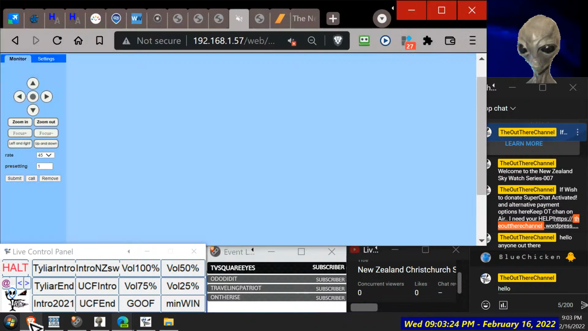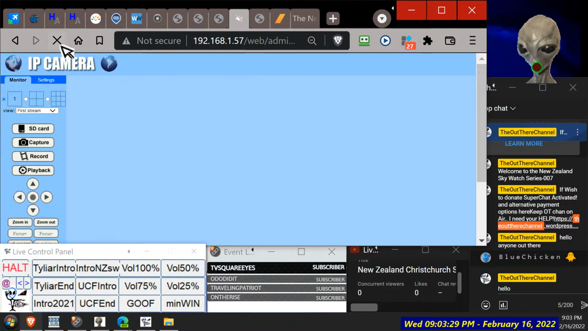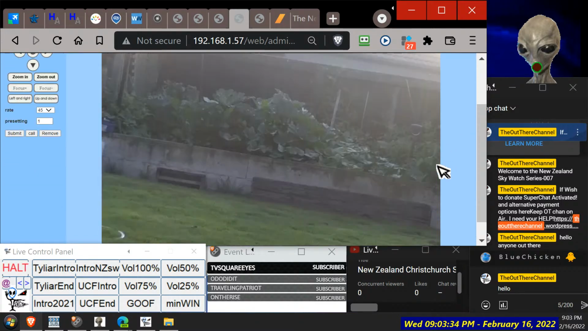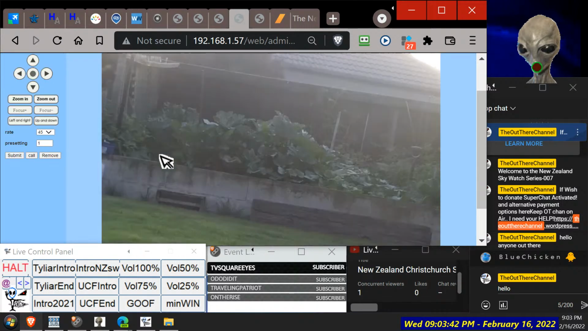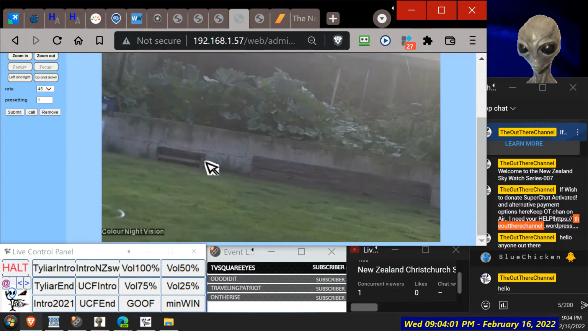So yeah, should be getting dark soon. Always loses the camera when you minimize it. Still can see some colour out there. We'll see how it goes. I've played around with the night vision thing, so it's when it turns over to infrared / colour mode that it's not all red. We still should be able to see some colours, especially if we put a porch light on, so we'll do a test with that.